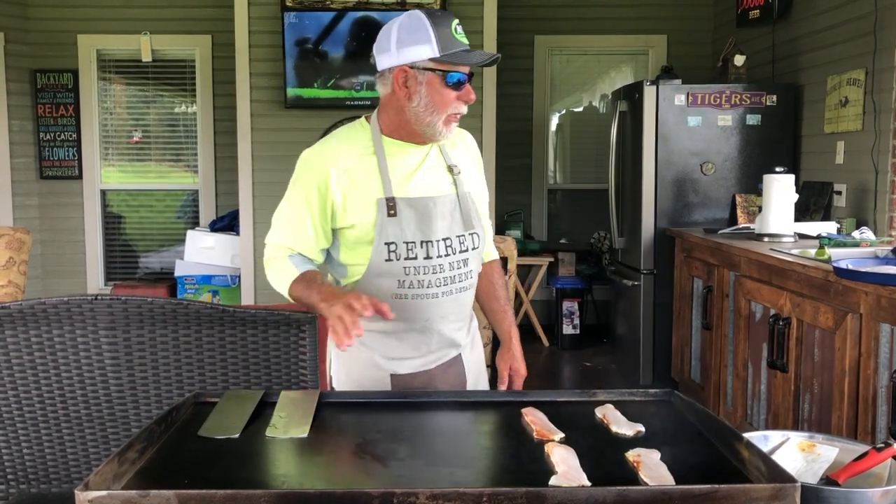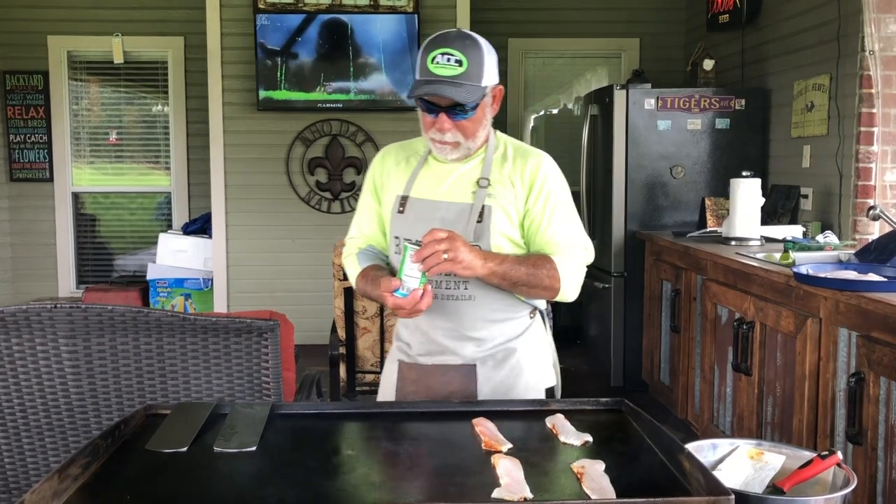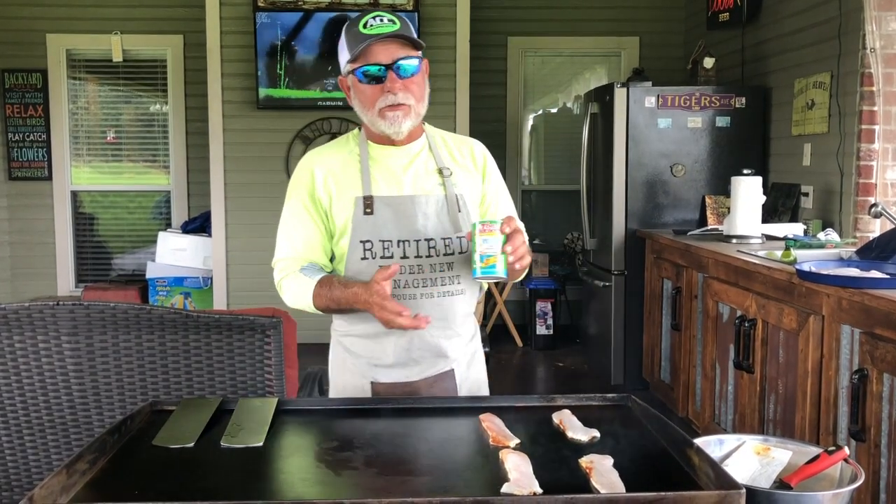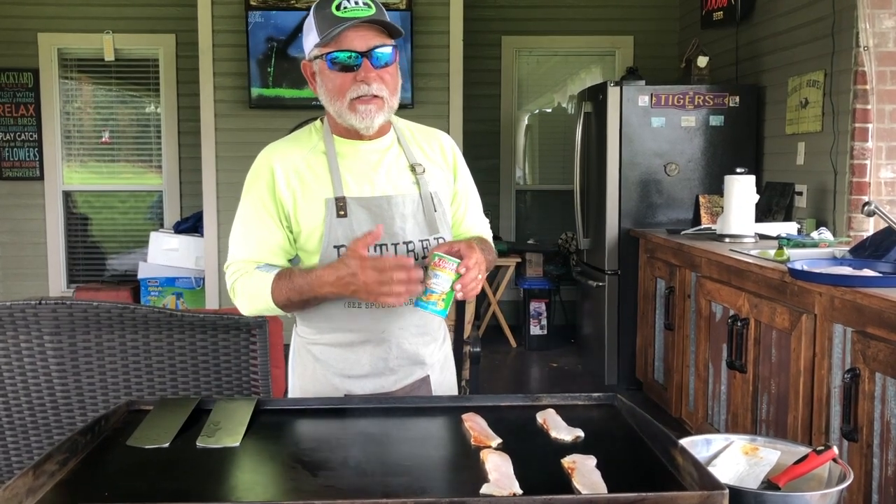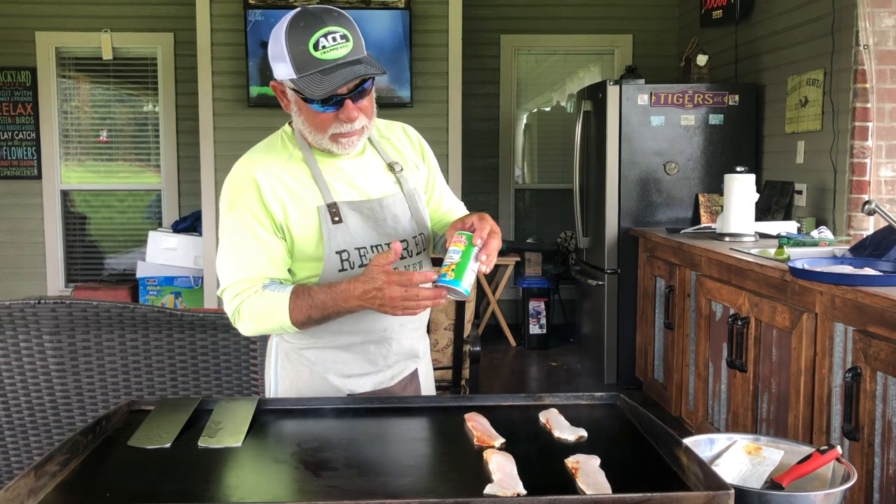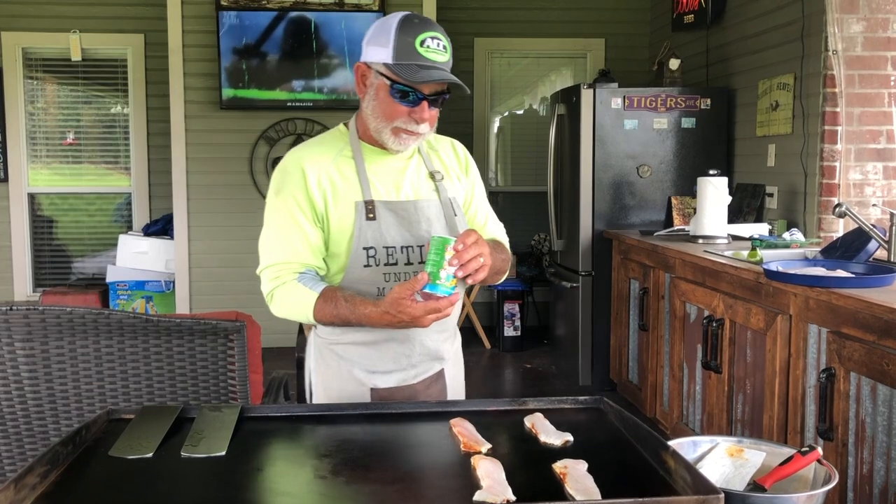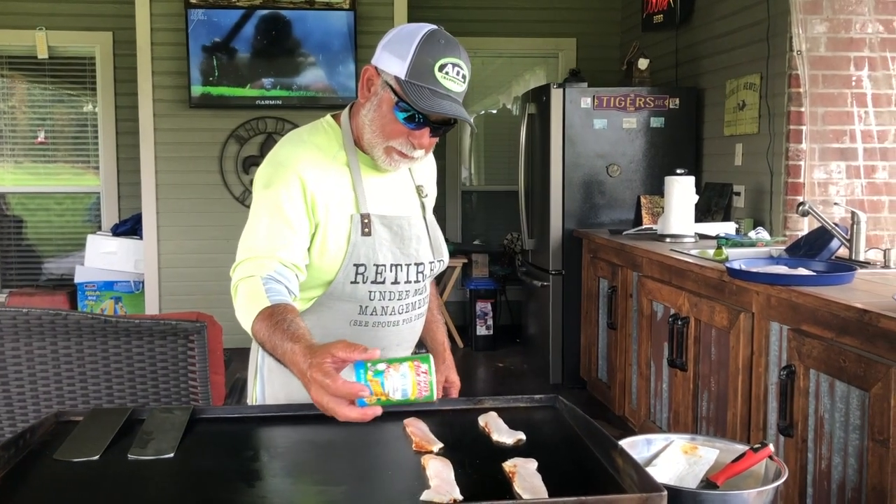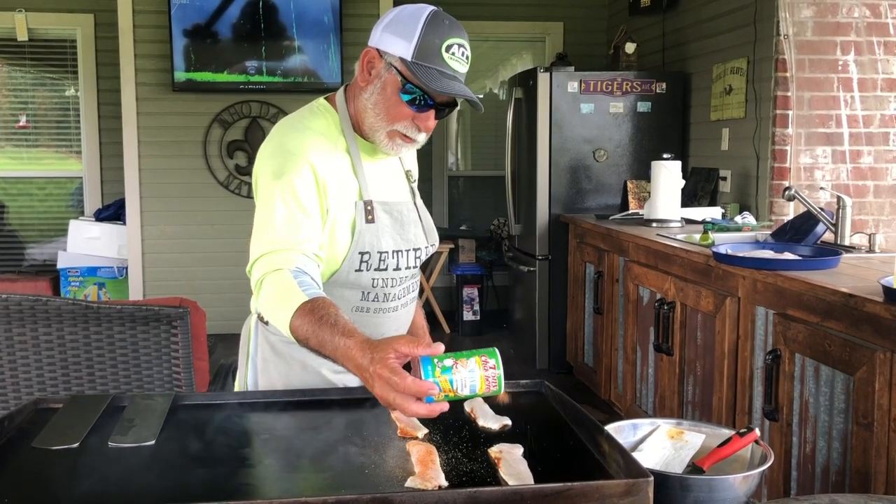While that's cooking on that side, get your Tony Chachere's. Tony Chachere's makes, oh gosh, too many different ones. They got Cajun, they got original. This is in a blue can, and it says spices and herbs. And I just sprinkle that right there on top of the grill.